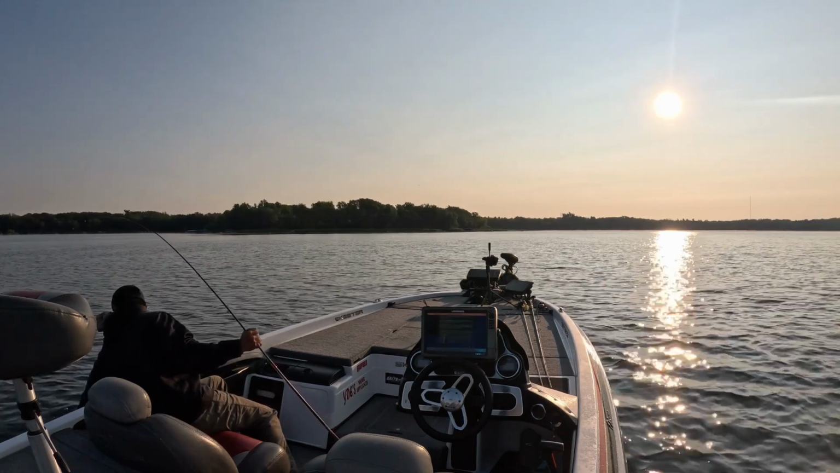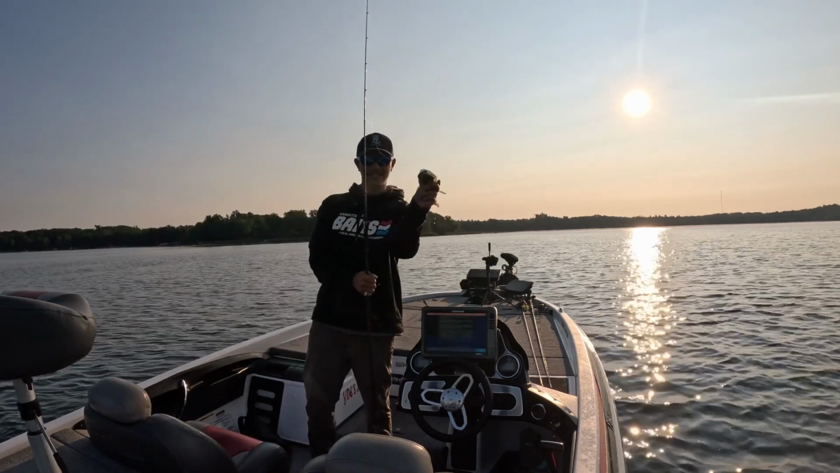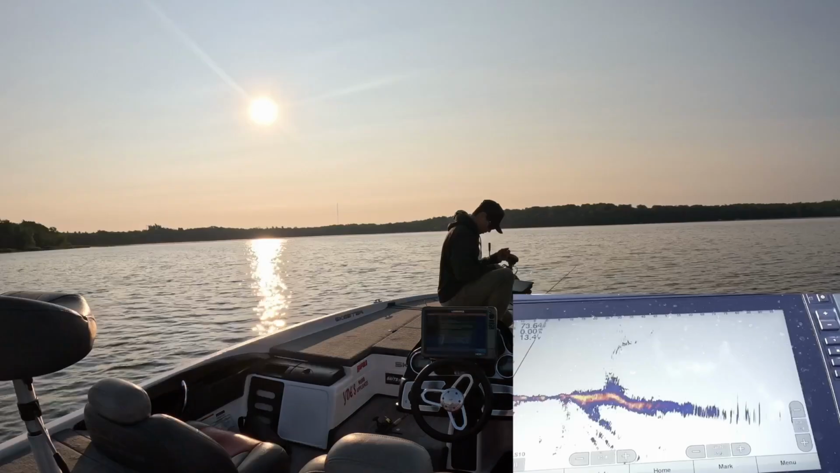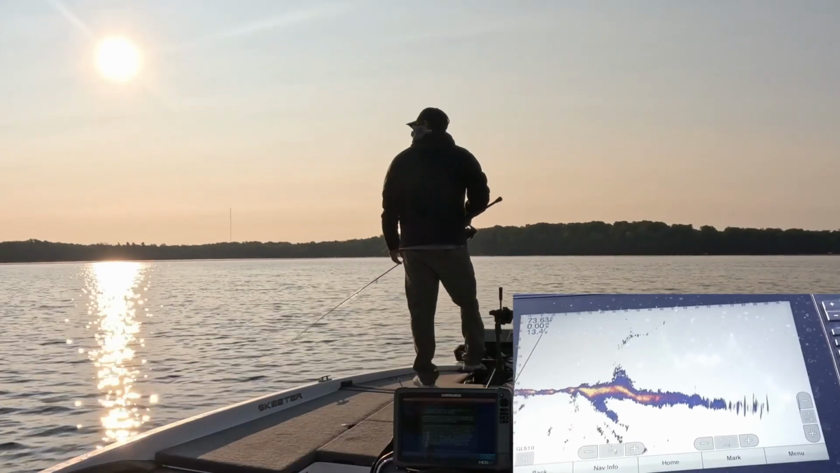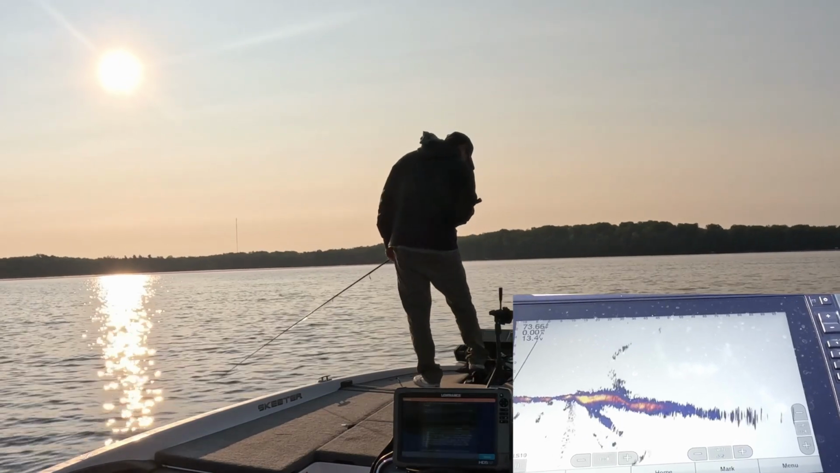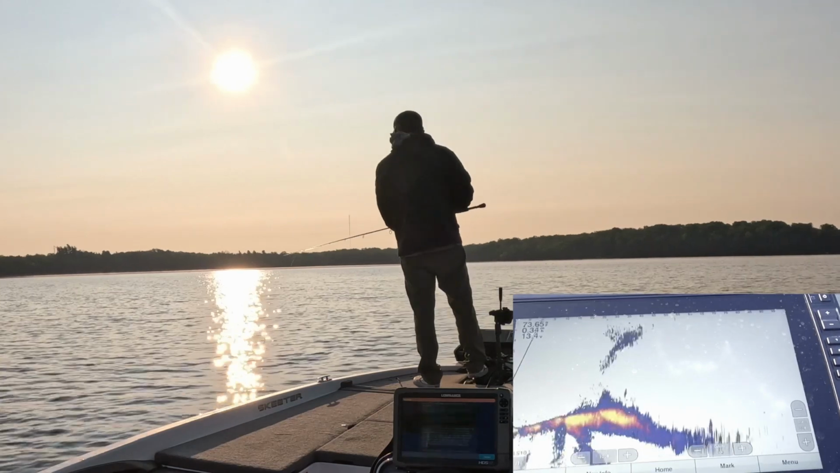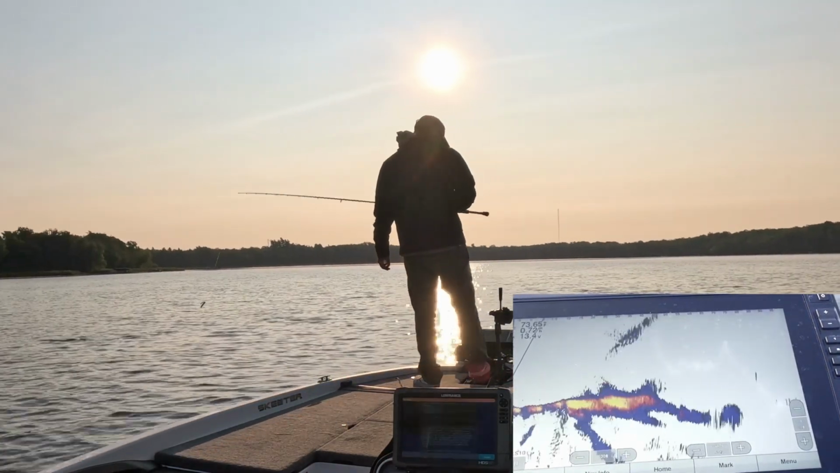Come here, bud. That thing is gone. As you guys can see, not a giant, but the thing is gone. One thing that's pretty nice about when you find fish like this, whoa, we kind of drifted. When you find fish like this, oftentimes they're not touched. So that's the pretty cool part.